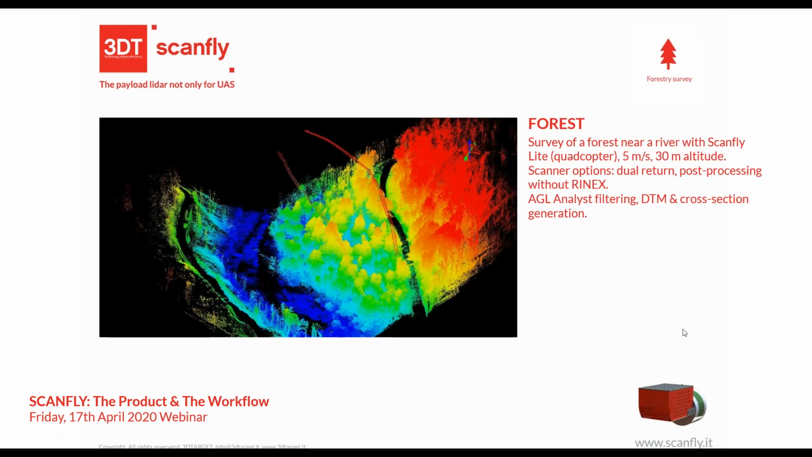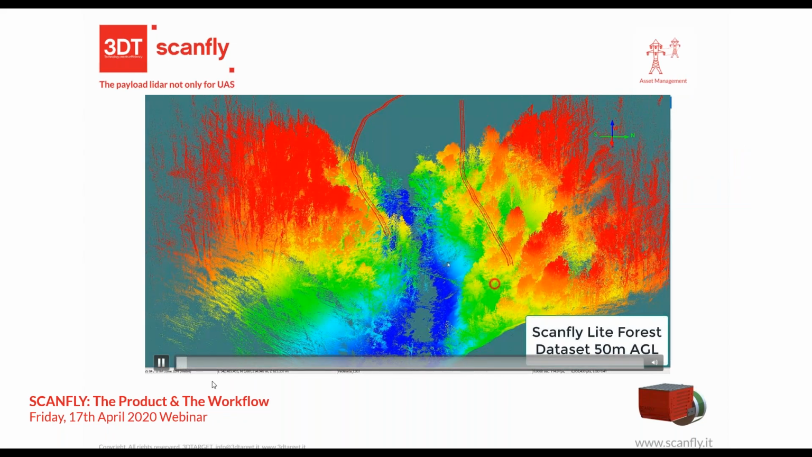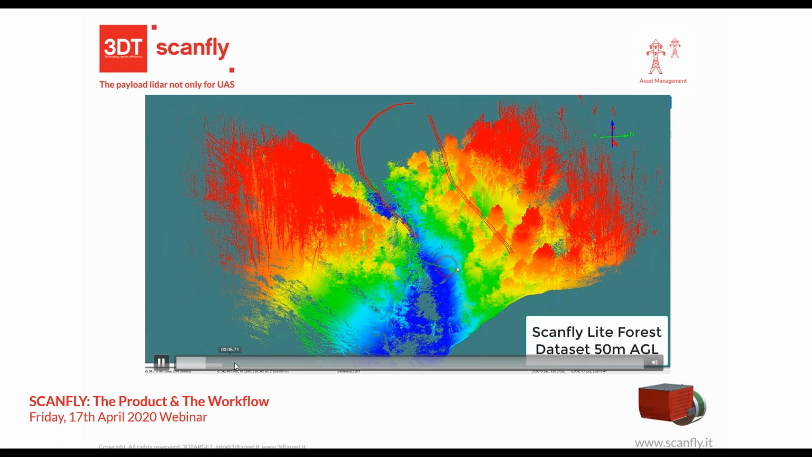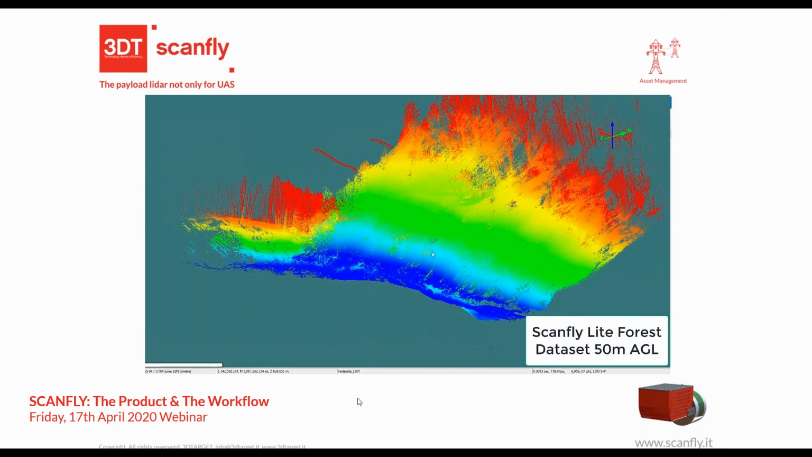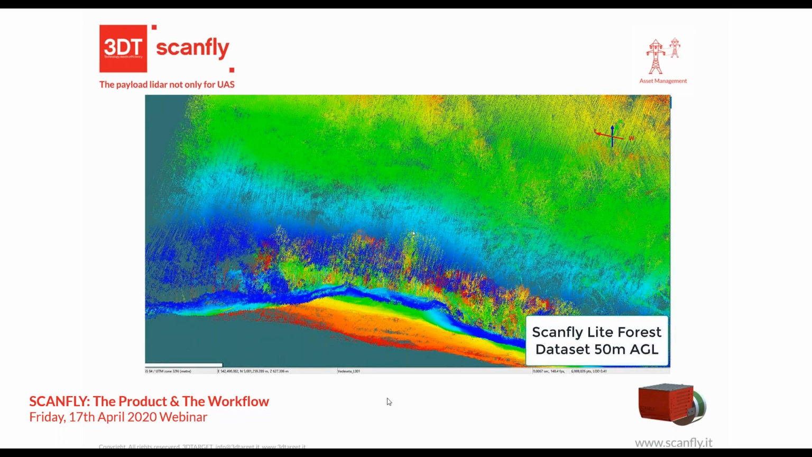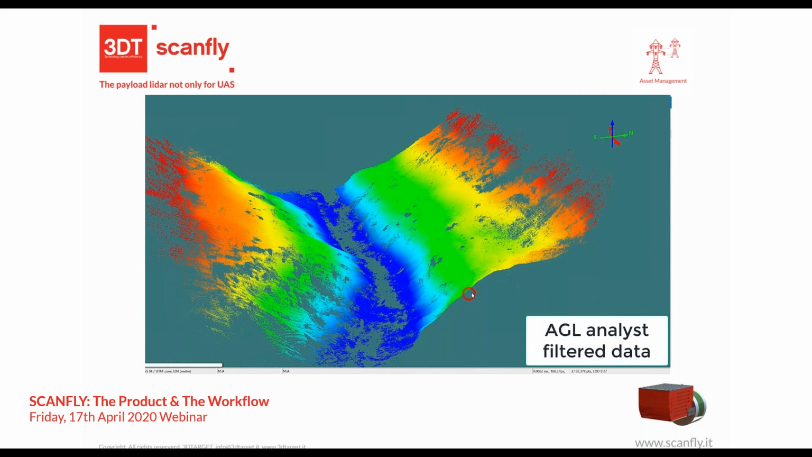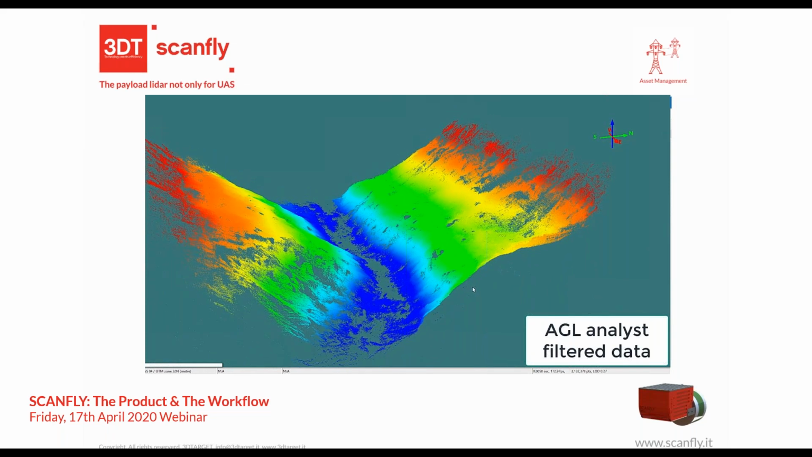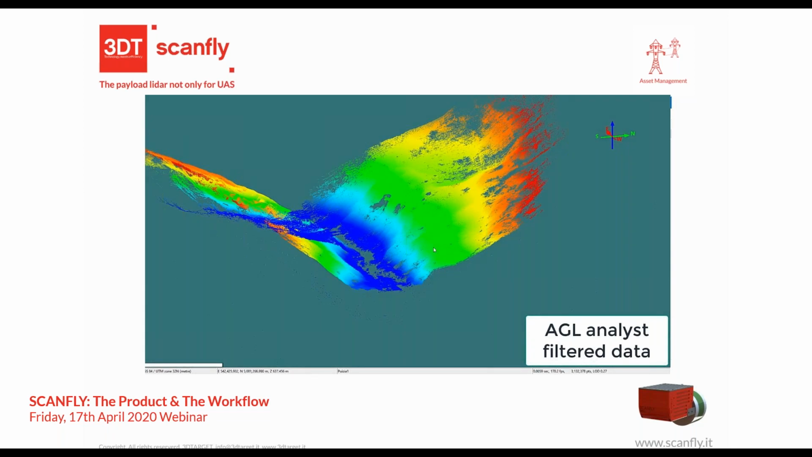Forest application: 5 meters per second quadcopter survey with Scanfly Light, 30 meter altitude. And again, here is to generate a DTM. So starting from raw data and going to filtering out. Okay, you can see the raw data with the vegetation, and here you can see how many points are on the ground, and here is the data filtered out, so only the points that go to the ground and were fired on the ground.